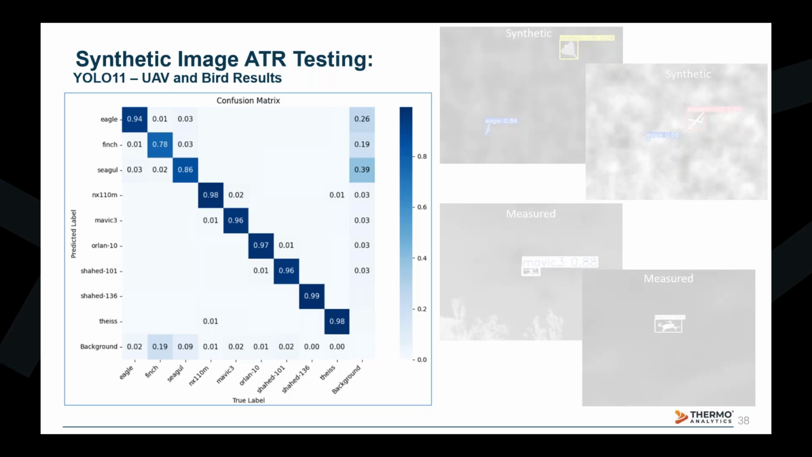All right, so here are some of the training results of our synthetic data set. Specifically, we have a confusion matrix showing the percentage of images that were labeled a specific object. The horizontal axis shows what the image was depicting, while the vertical axis shows what the algorithm labeled the image to be. This means that the higher number along the diagonal, the better the algorithm is at labeling the images correctly. This confusion matrix only shows the results from the images that were in the validation, so they were not ever seen by the algorithm before this labeling.